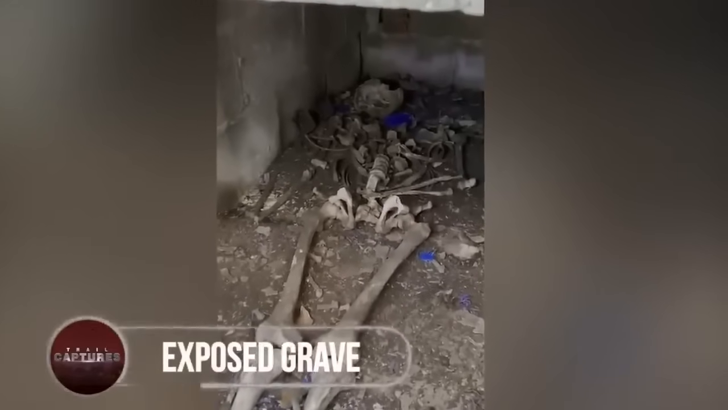Exposed grave. Not a mummy, but a man's camera caught a bizarre scene from a cemetery. He spotted a half-open grave in the middle of the cemetery, and taking a closer look, the man's camera recorded the skeleton of a human, probably 1.8 meters tall, lying inside.